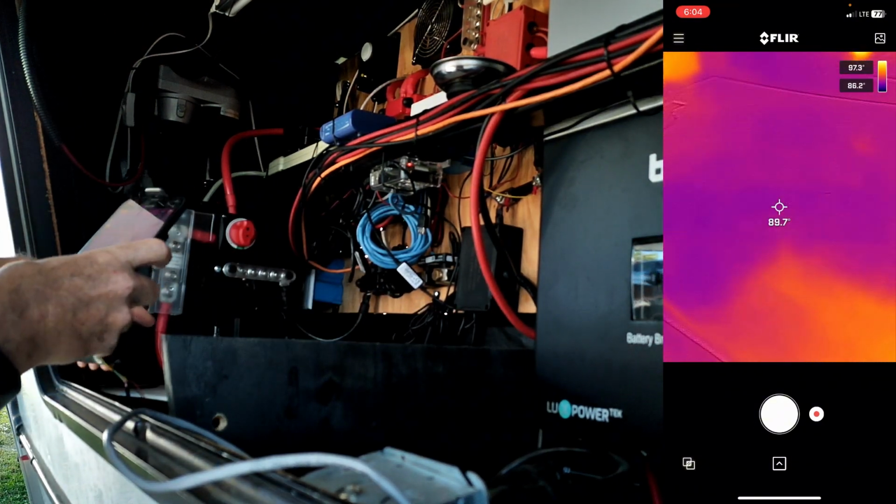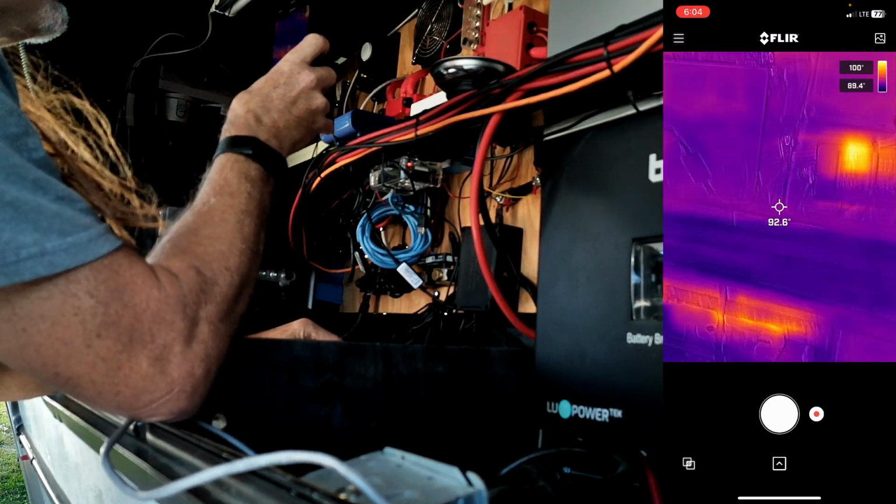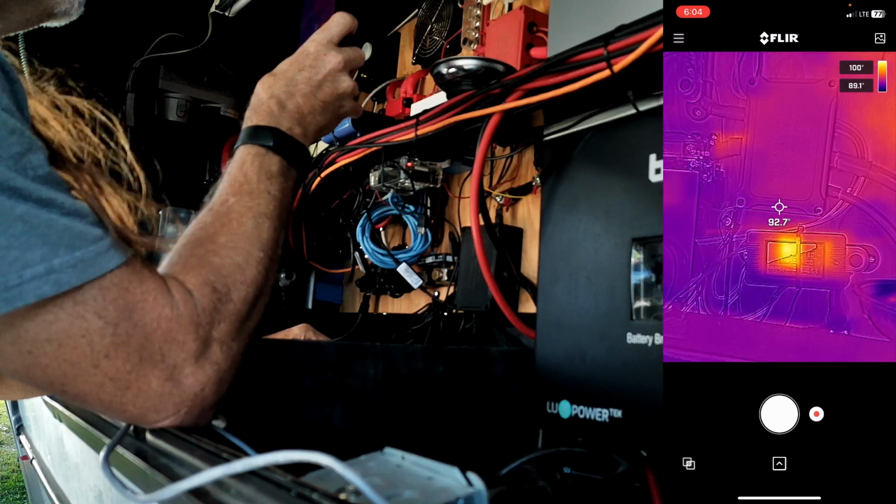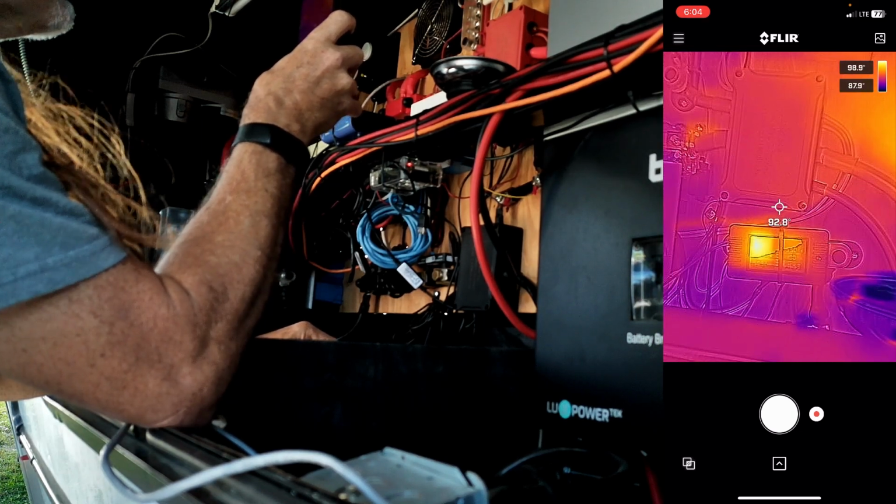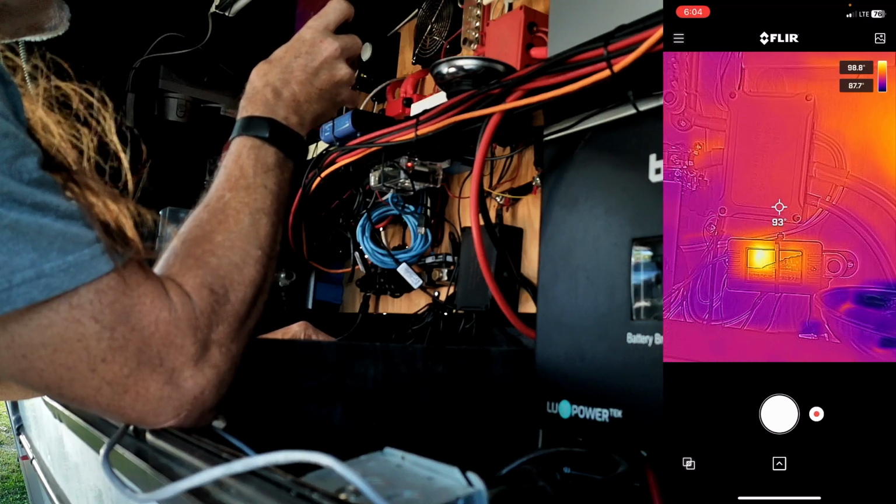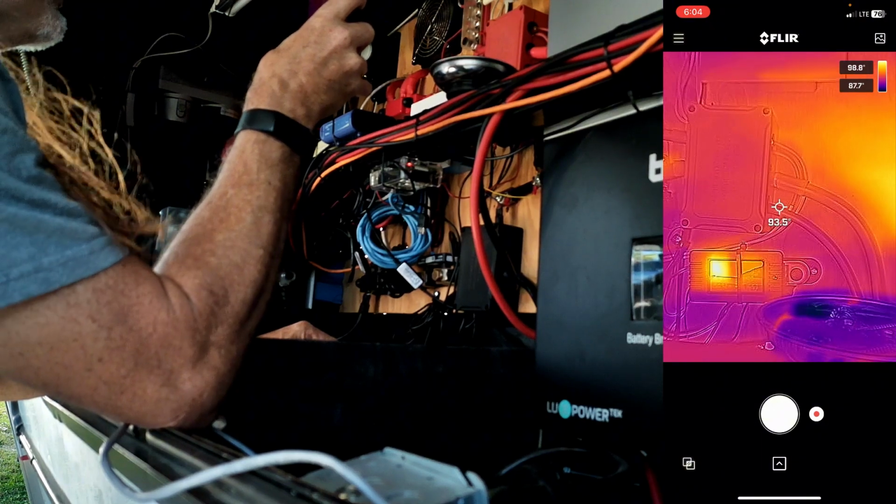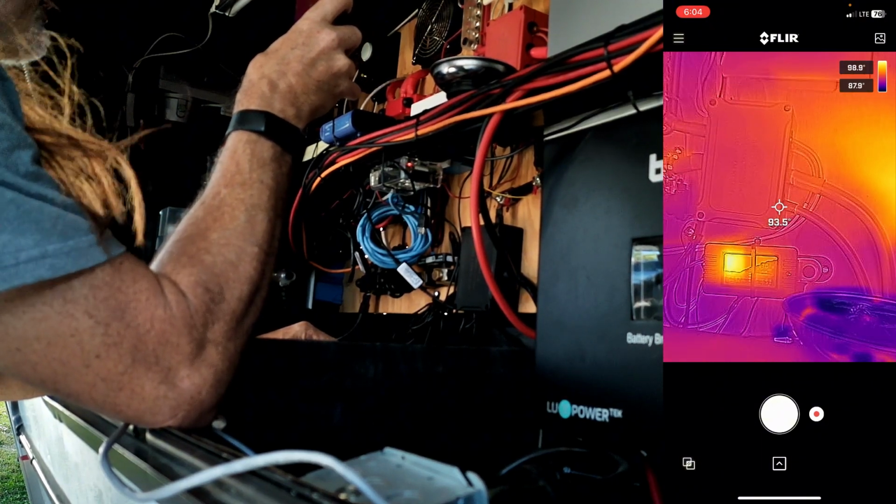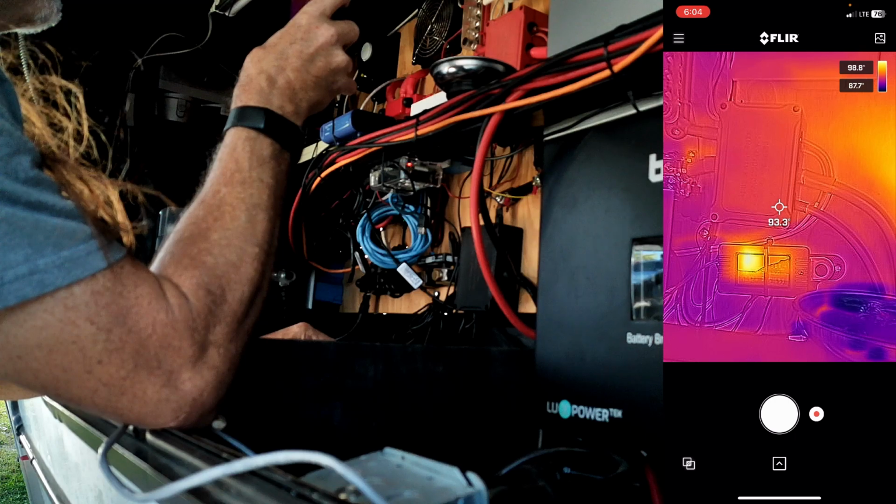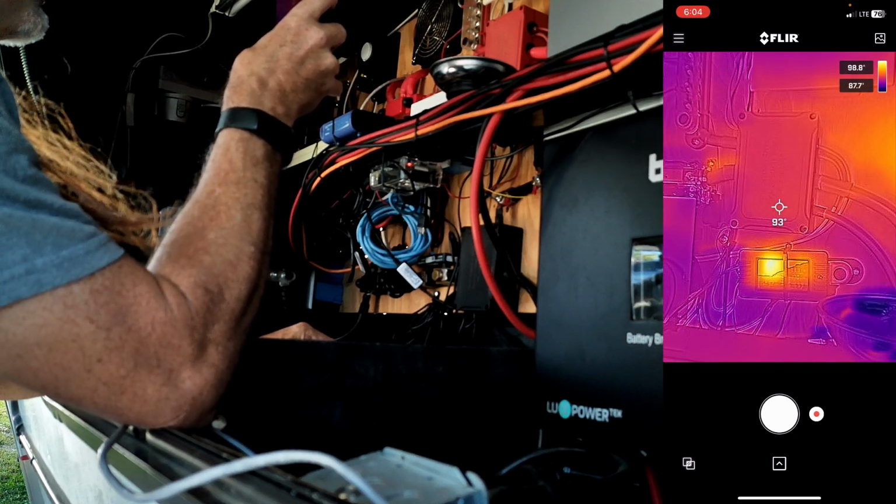I don't have a single thing in here that's hot. This is fantastic news. I do want to do a test here in the next day or two where I'm going to come out here and crank this puppy up to where it is full injection of over 100 amps. I might even use grid power to do it. Or I might just turn everything in the house on tonight after the sun goes down and see if I can get it to pull that much.